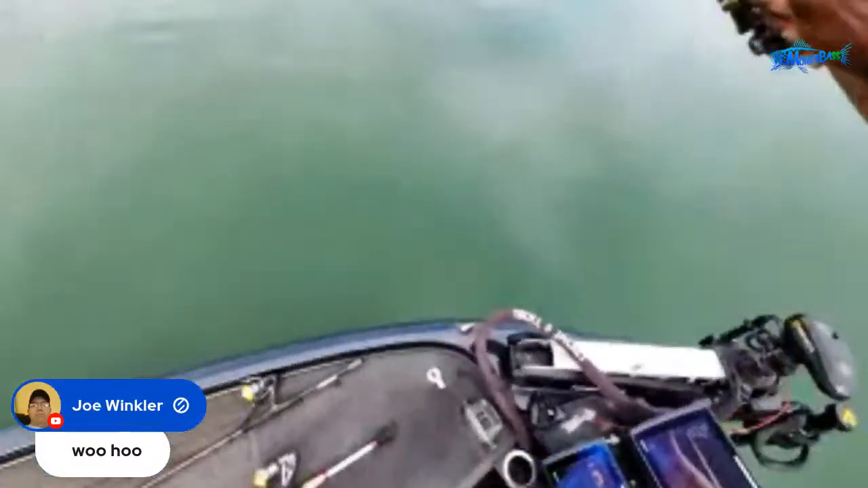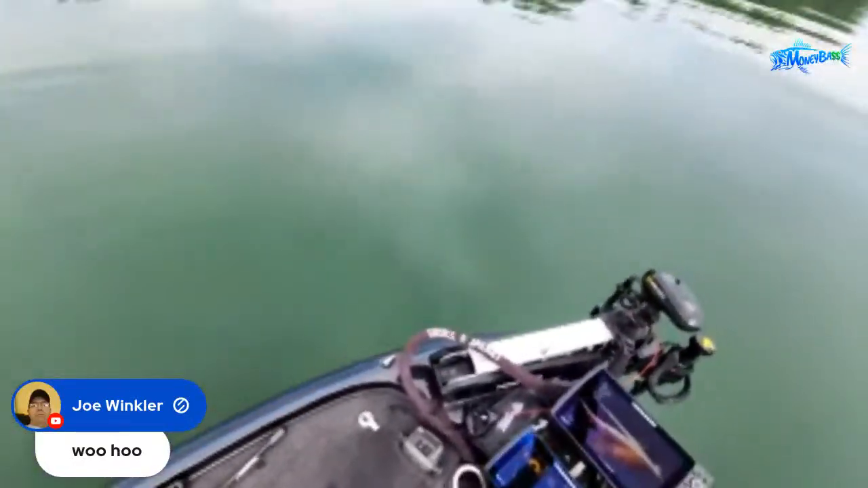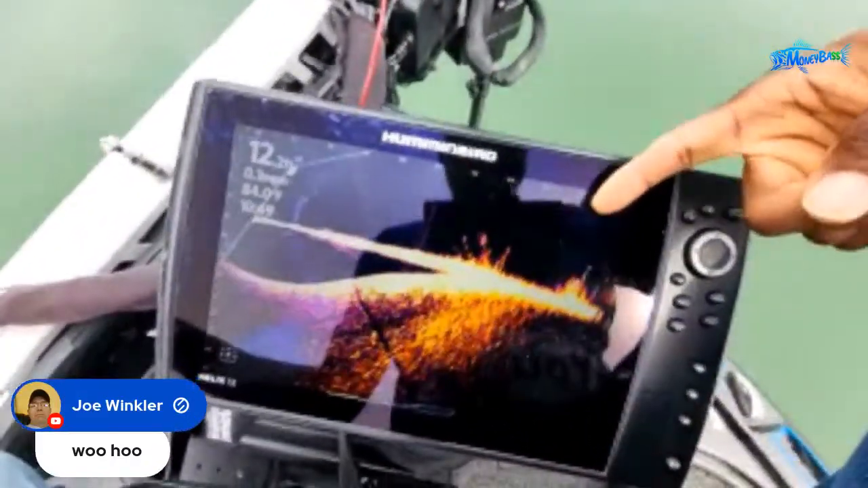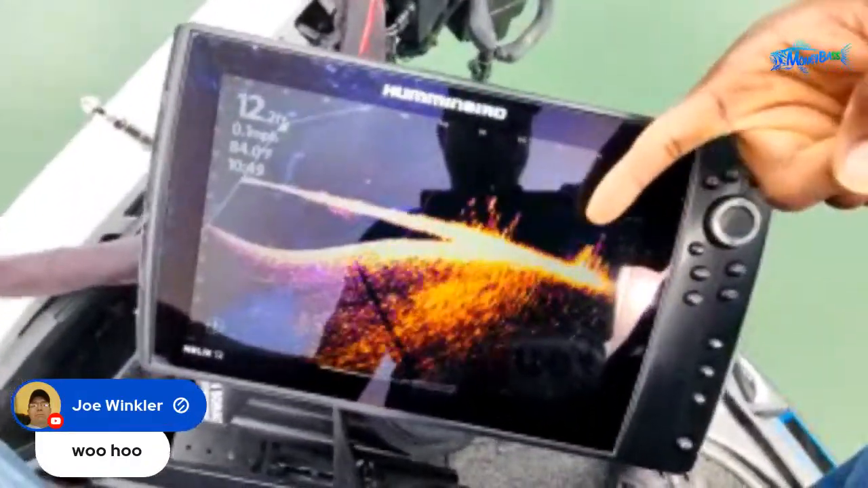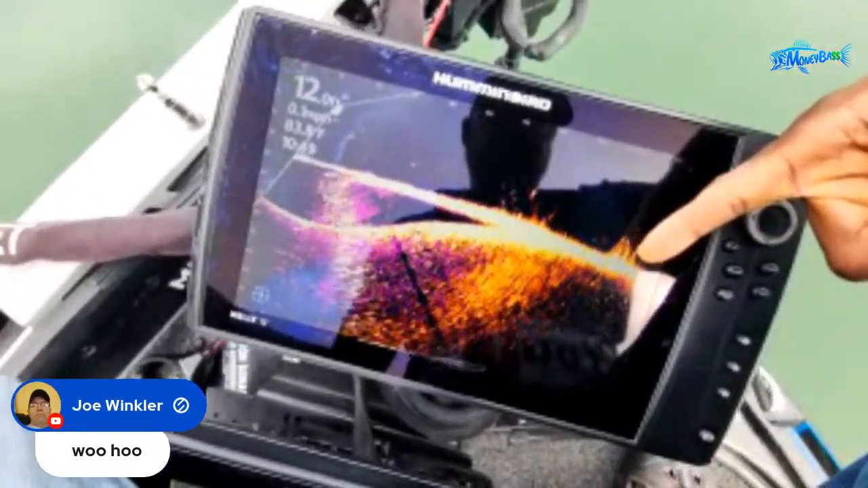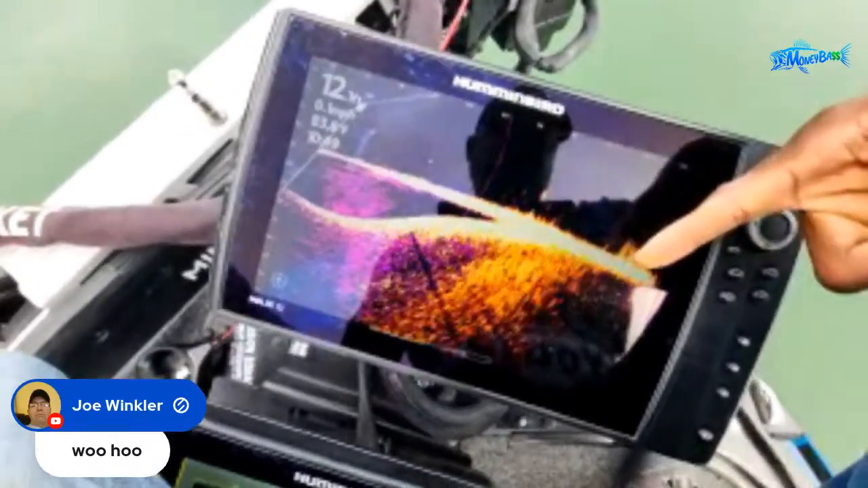All right, so I'm going to make about an 80-foot cast on that one. See if I got it. All right, so there we go. About 80 feet is where my bait hit. You can see my bait coming down right here. There's some cover right here. Let's see if any fish come out there to it. Okay, yep. Fish headed right over to my bait.